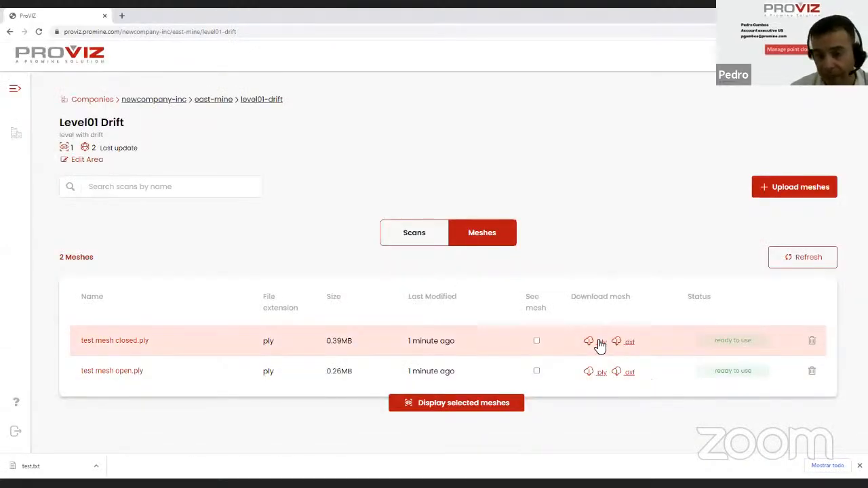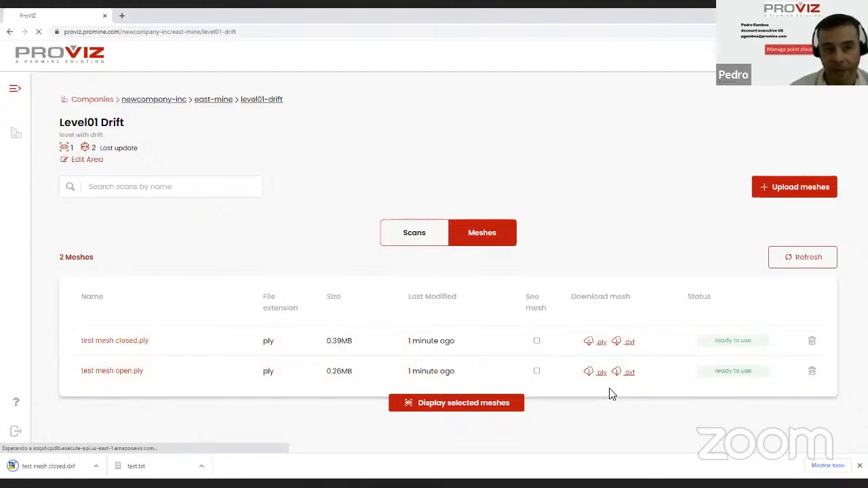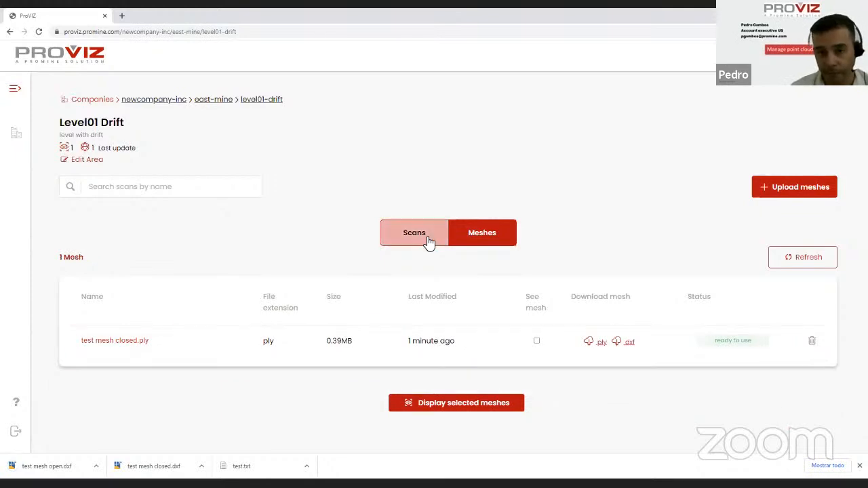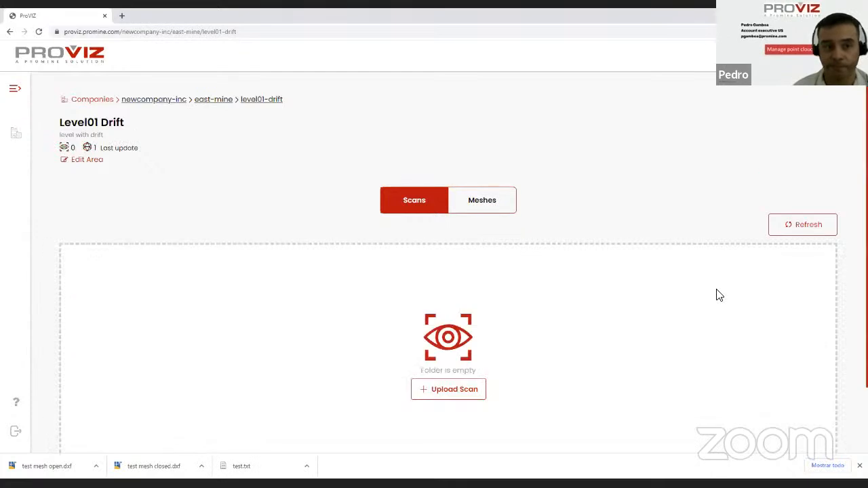Also, we can download these files that we just created. We can download them in PLY file or in a DXF file. I'm going to download them in DXF. So I'm going to download this one, and I'm also going to download this one. At the same time, if I don't need that information, I can just delete the information that isn't used anymore. I can also delete my scans if I needed to delete them, or if I have already acquired my 10 scans for the Proviz Basic solution, I can also delete scans to free up space.